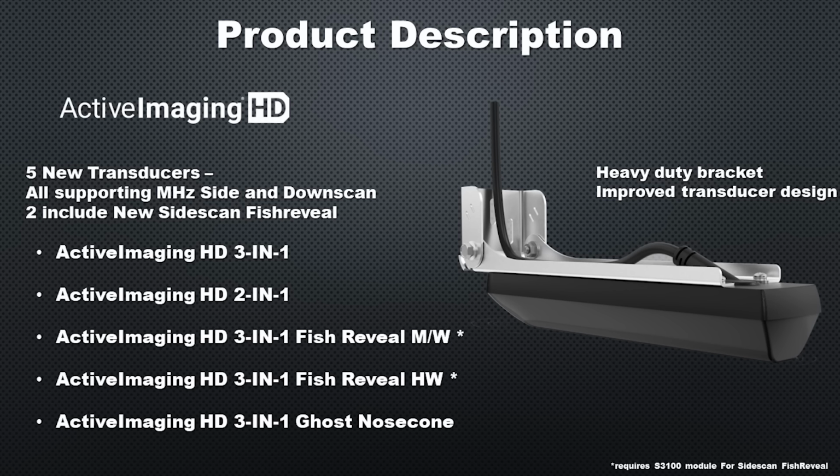Now I'm going to skip the next two for a second and go right down to the bottom of the list, the ActiveImaging HD 3-in-1 Ghost Nose Cone. And this is just going to be a higher detailed version of that nose cone, so it should improve the Ghost 360 images that we see.